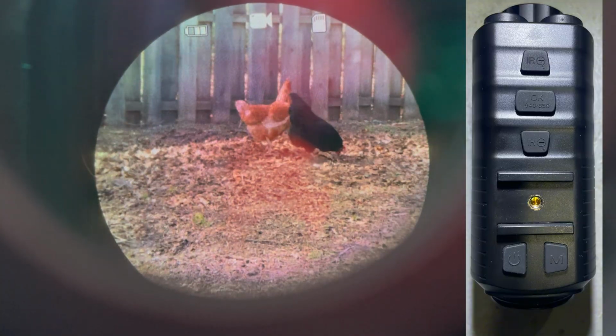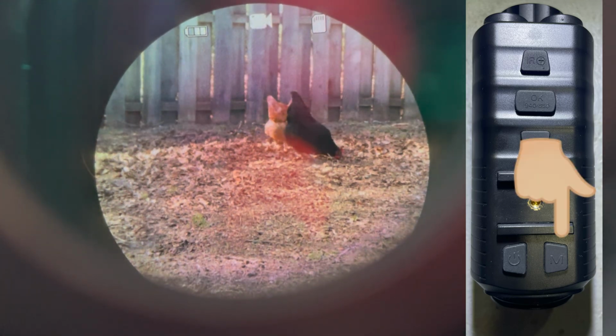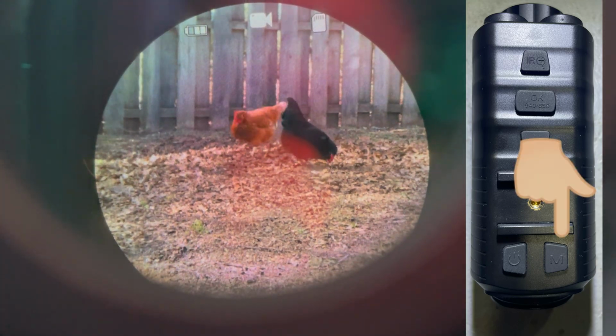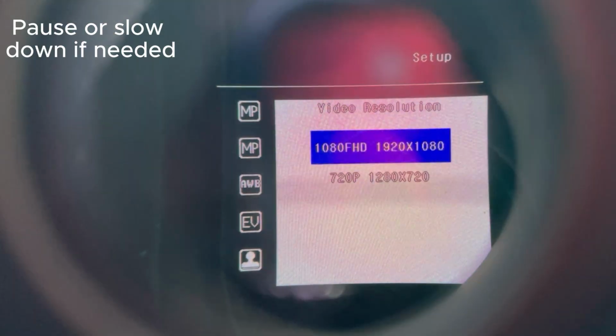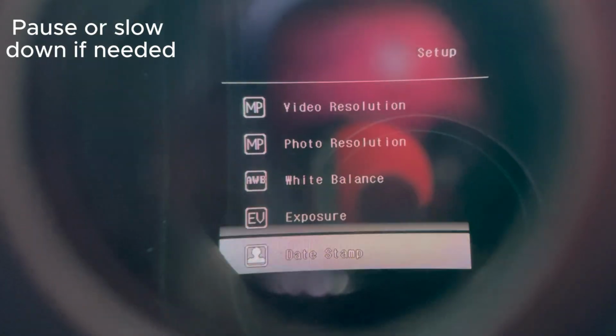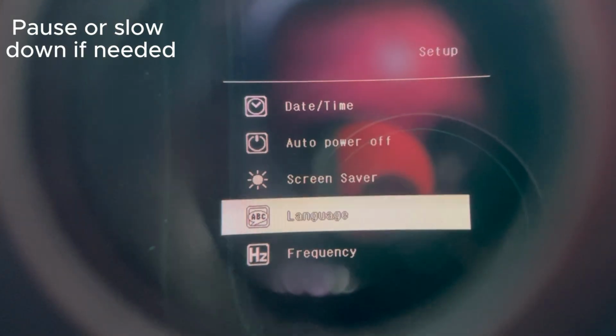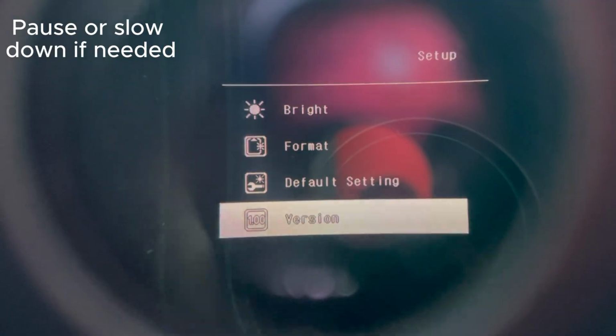Okay, so we're back to live again by pressing mode. Now if you hold the mode button, it'll take you to the menu. I won't go too deep into the menu, as it's just basic admin settings like brightness, recorded video resolution, language, and setting the time and date. But I'll let it play out for those who want to see it.